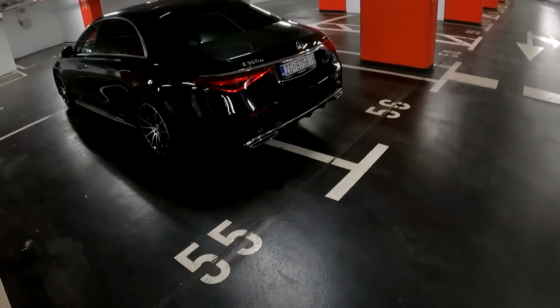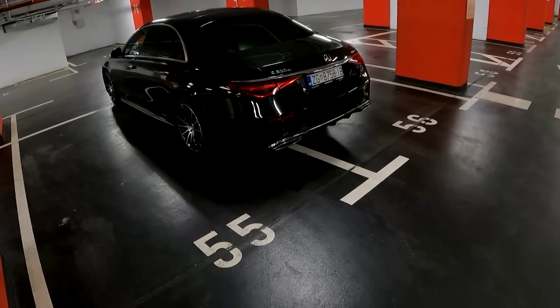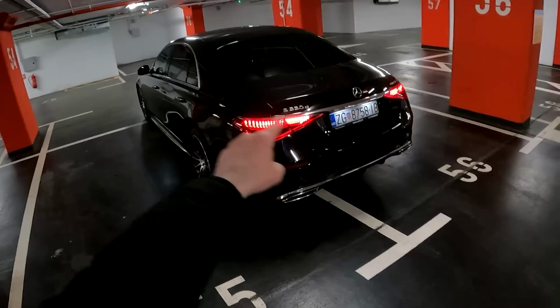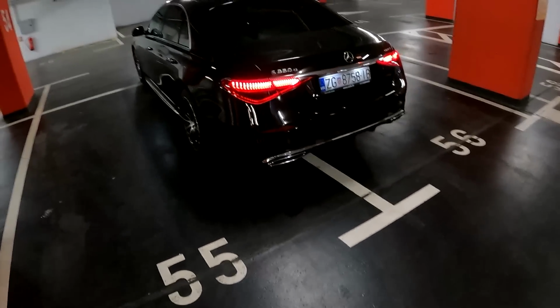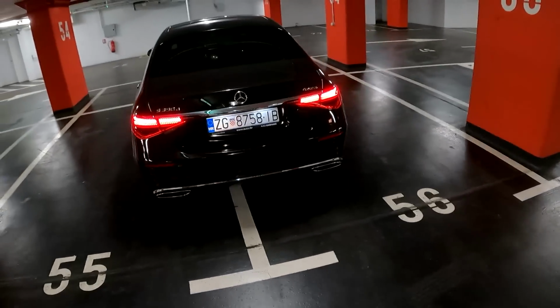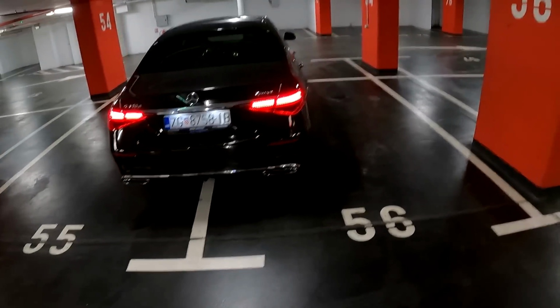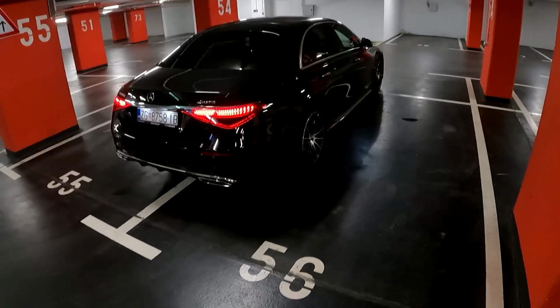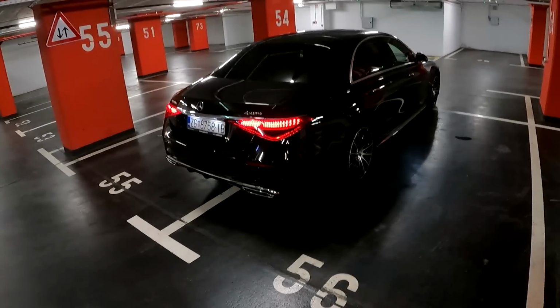Now coming to the rear of the car. The rear of the car is probably the most controversial part of the car. You see the beautiful animation of the rear LED lights, but some people claim that the rear is looking too much like, for example, the A-Class sedan or the Mercedes CLA. Tell me in the comments what are your thoughts. I'm still not sure about the rear.